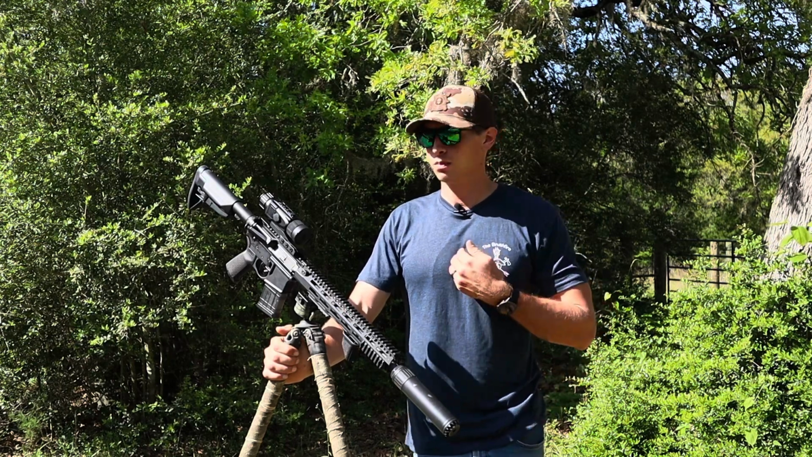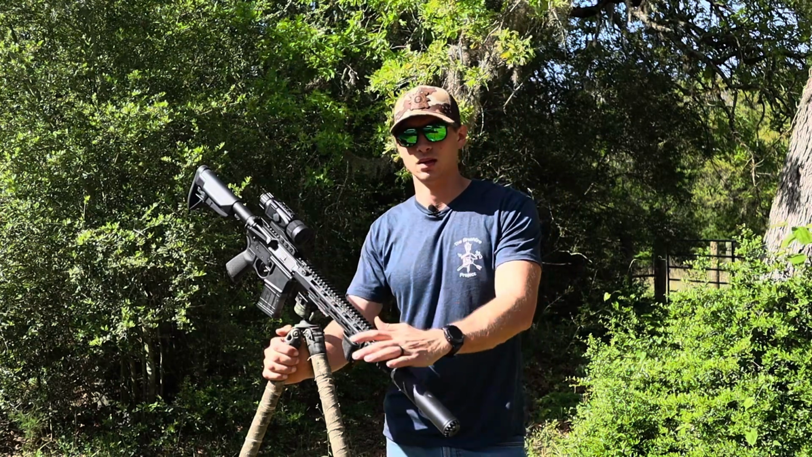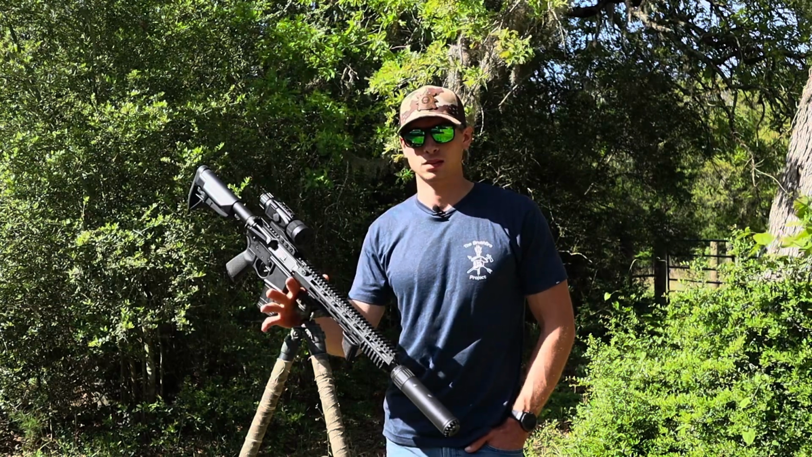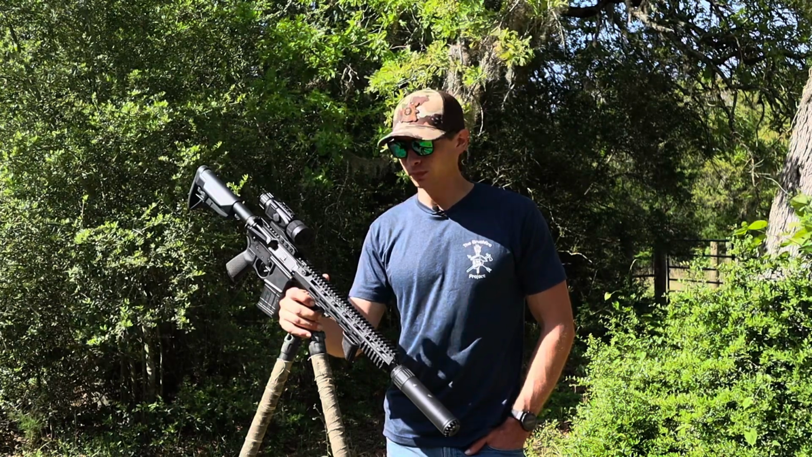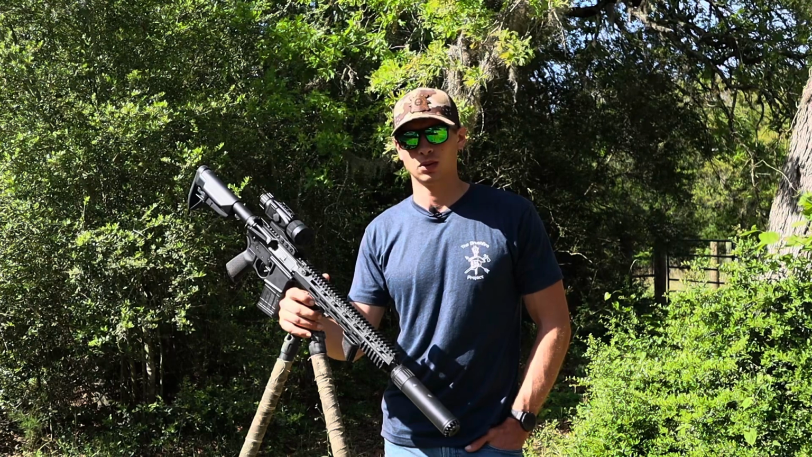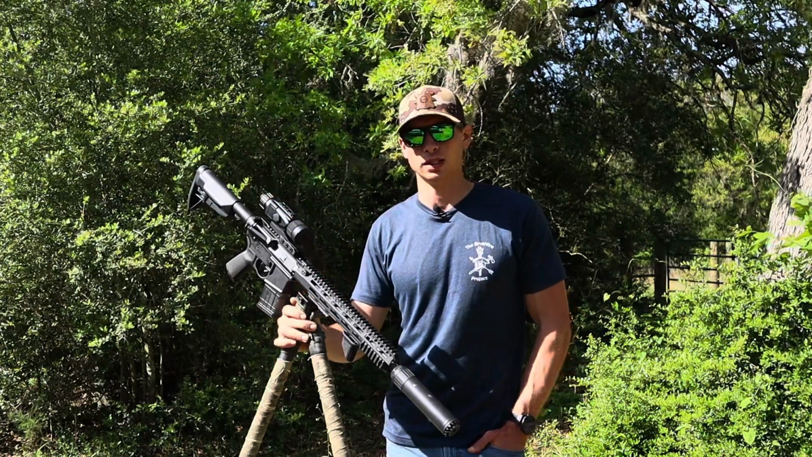Would I personally buy this one? Probably not, just because I do prefer to run my thermal optics in clip-on mode, because I don't want to have a dedicated weapon system for my thermal optic. That being said, this is a super lightweight and handy setup, and so it makes it really nice when you're walking around at night, especially if you're carrying a tripod or something. If you need to just pop the gun up so you can take a quick look at something, it's easy to handle. You're not going to get very fatigued because it's very well balanced with the optic this far back, and it's just a lightweight, clean setup.